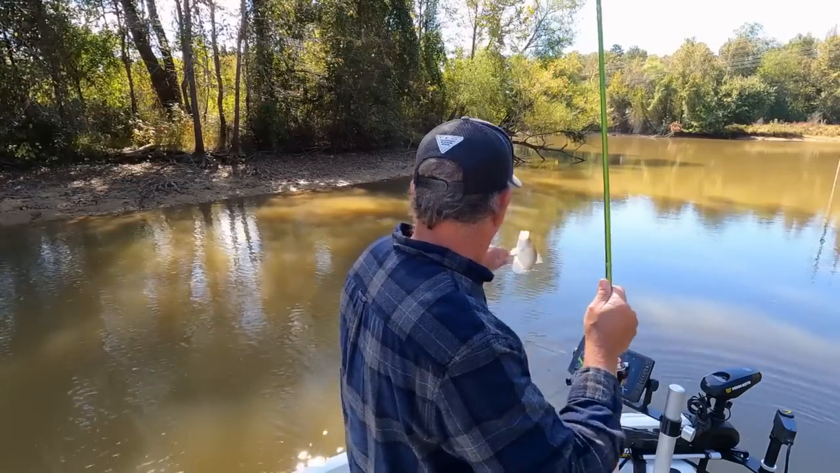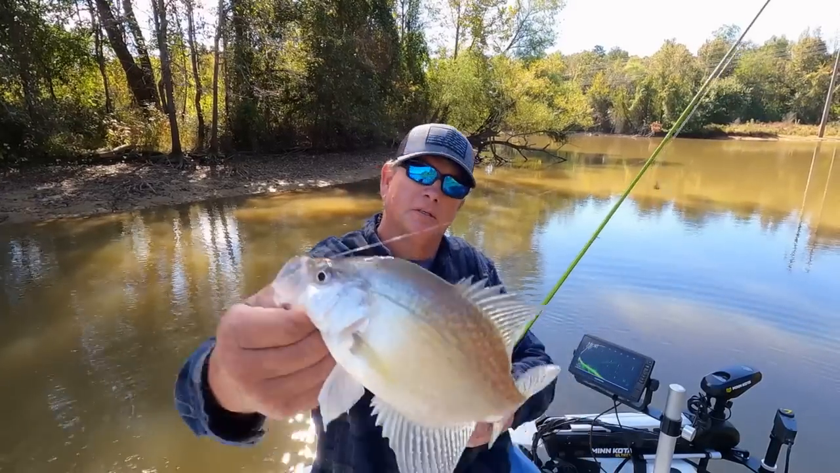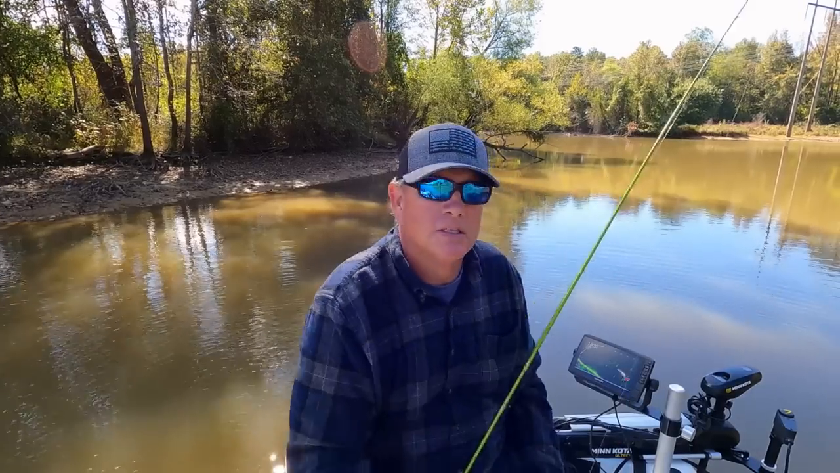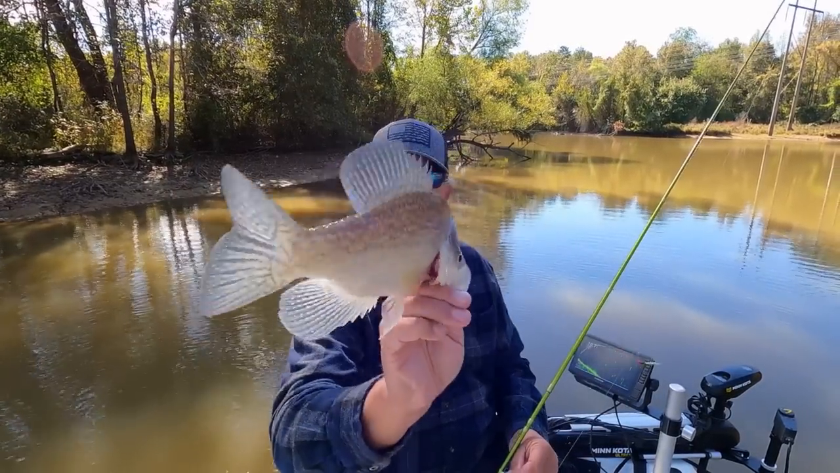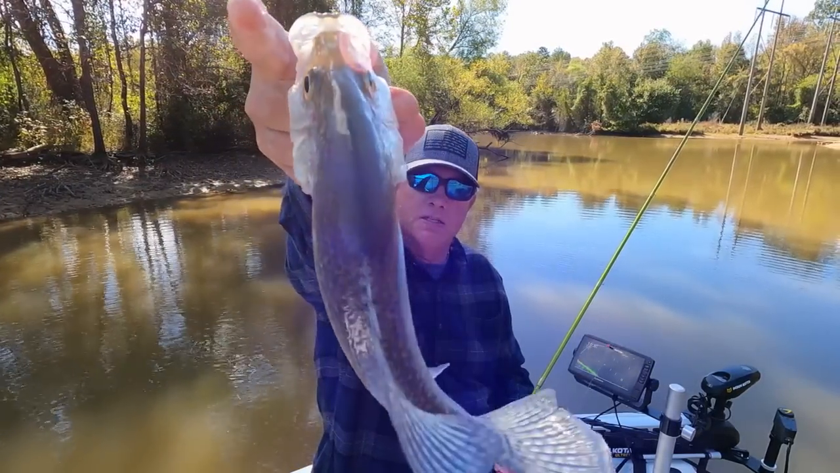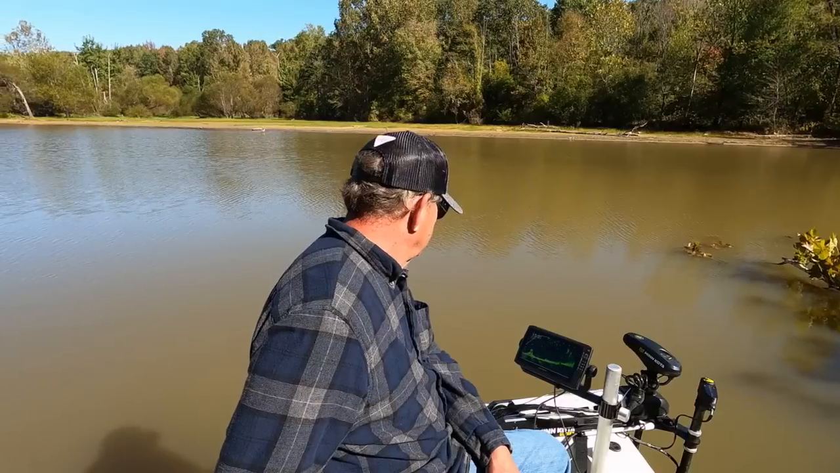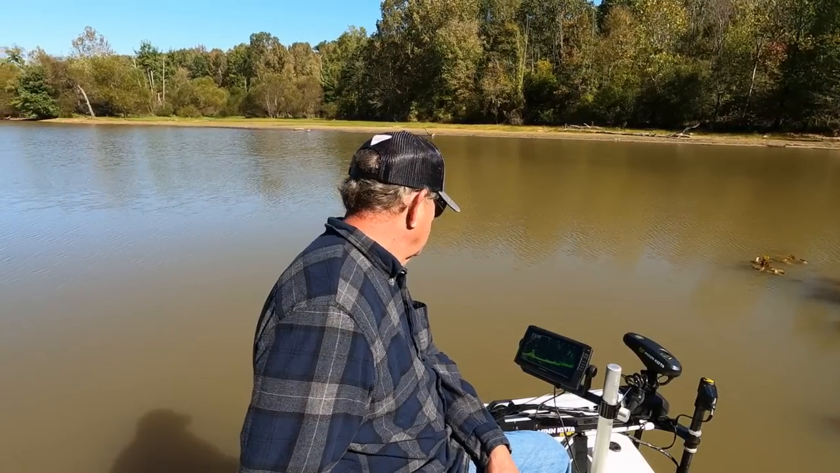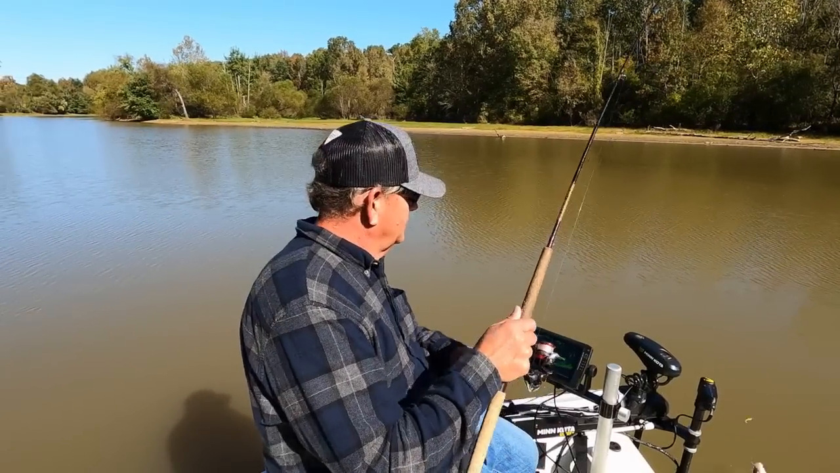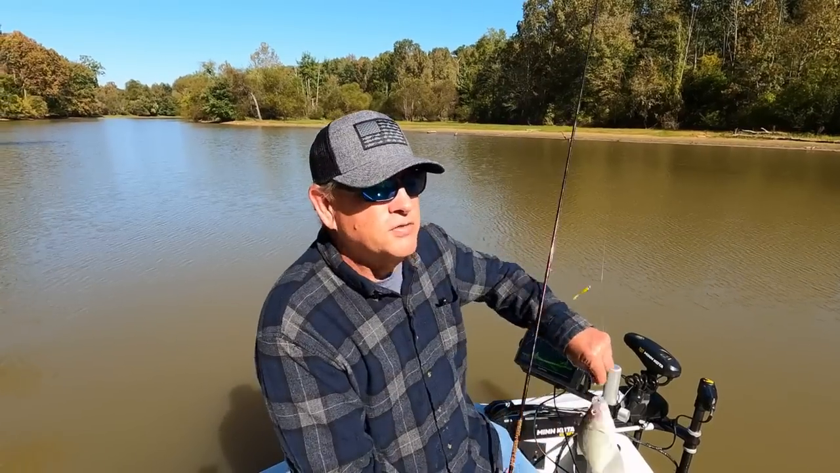Oh, boom. Another quality fish, y'all. Nice old thick toad right there. That's what I'm talking about. River crappie. That's a good healthy fish right there. Look how thick he is. Oh yeah, got him. Pulled him right up under there. Boom. He engulfed that thing.